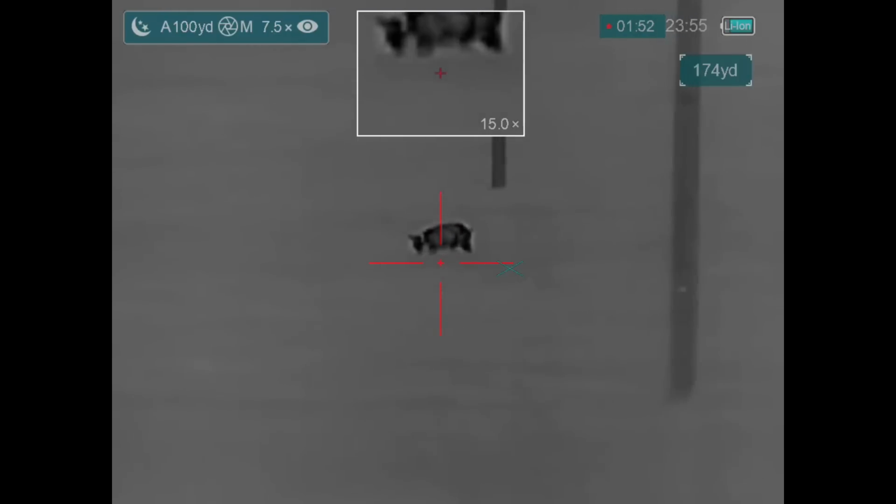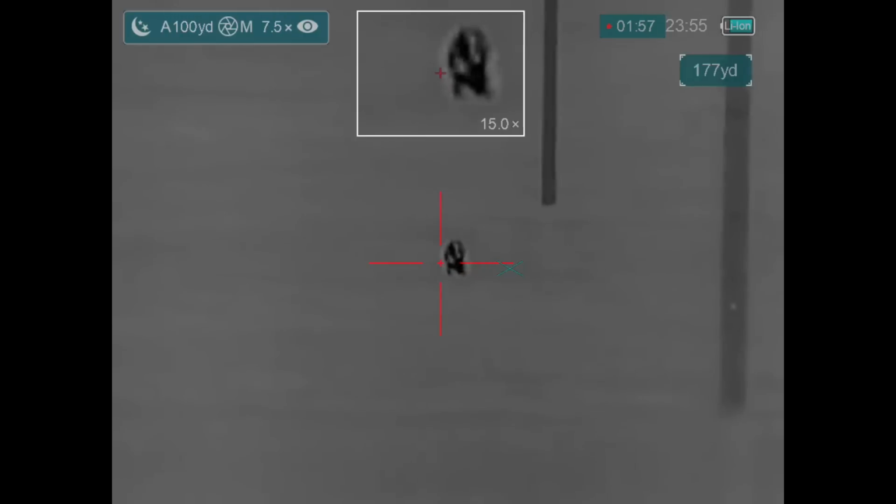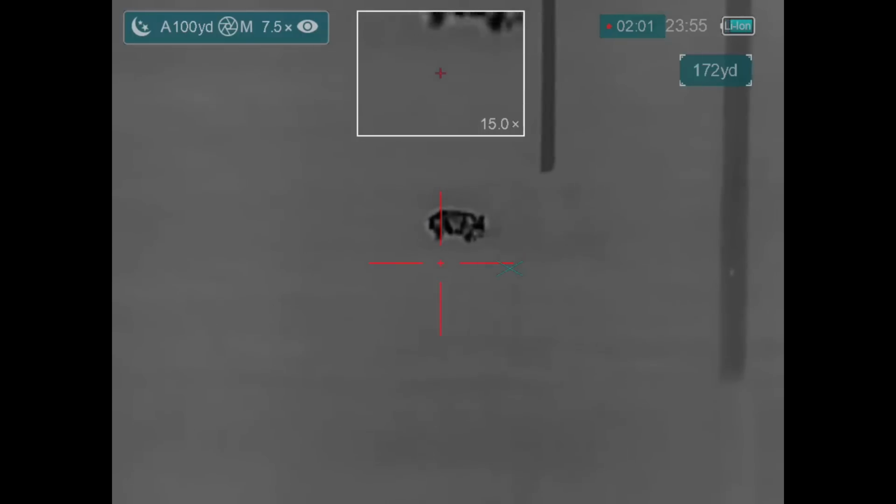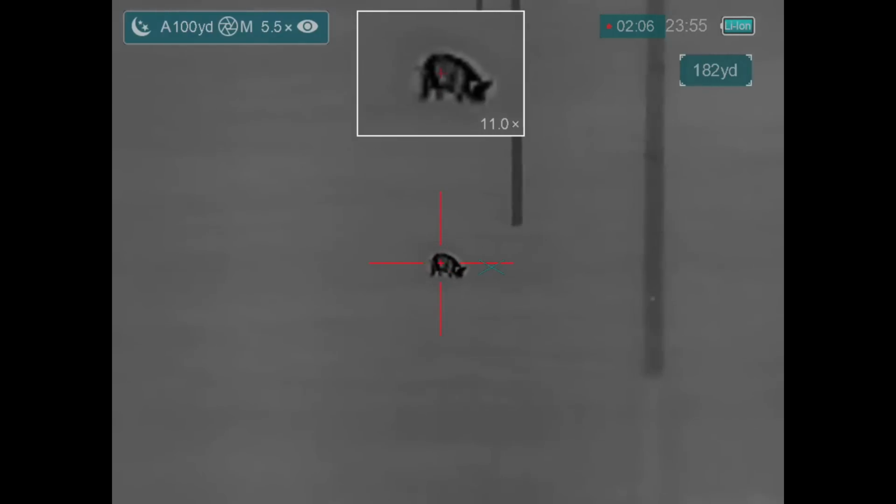Watch what happens. It's like he's chasing a ball around. And eventually he picks up whatever it is and he starts shaking it around. I have no idea what this was, and I did not go and look for it afterwards.